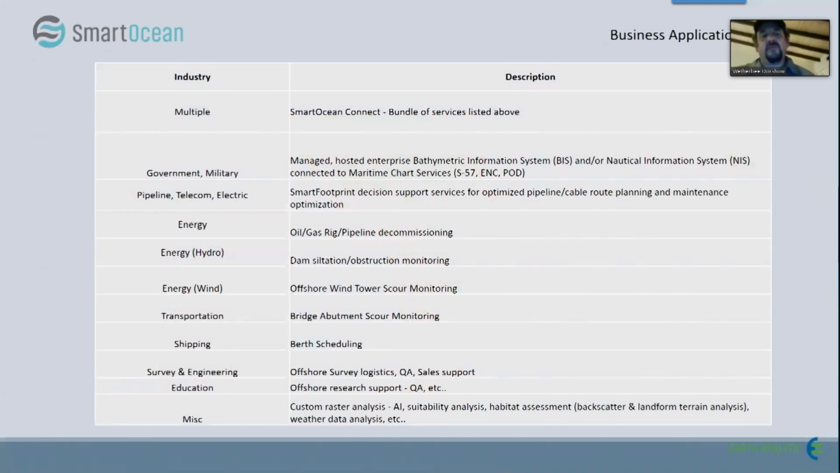So where do we go from here? It's not just about making these web apps that allow us to turn on and turn off lots of layers and do cool visualizations. That's sort of what SmartOcean Connect gets us started. But there's many applications like optimized routing of pipelines and using bathymetric data to solve business problems. So we like to think of this as decision as a service. The first part is getting that data in the hands of people that are making decisions who don't have to be total techno geeks. And here are just a few examples of some of the applications that we're working on.